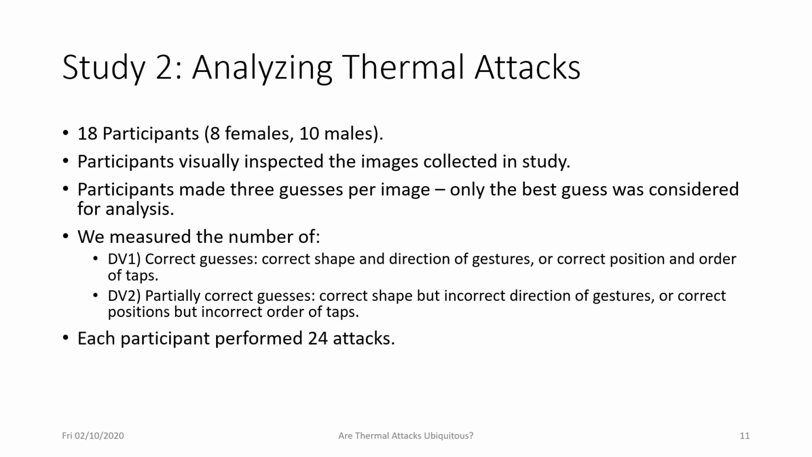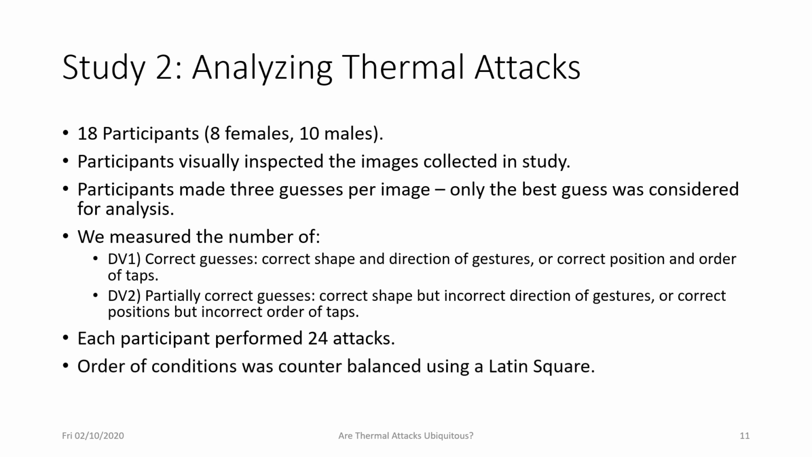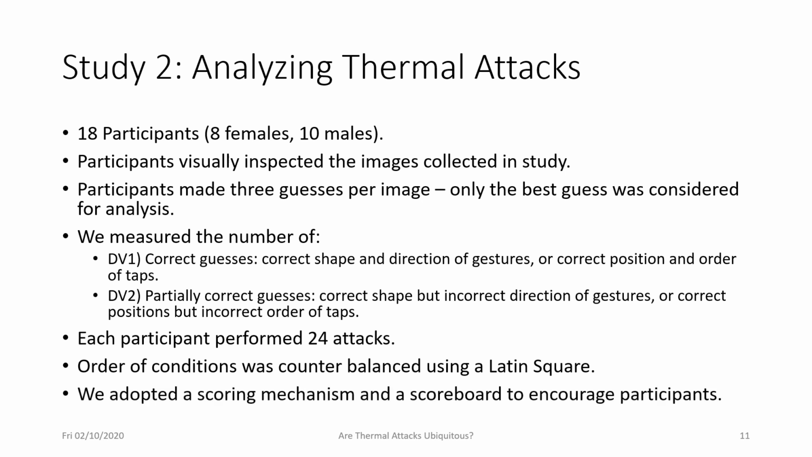Each participant performed 24 attacks. Half of them were against gesture-based passwords, and the other half were against tap-based passwords. The order of the conditions was counterbalanced using a Latin square to avoid learning effects. And we adopted a scoring mechanism and a scoreboard to encourage participants. When participants made a correct guess, they received 2 points, and when they made a partially correct guess, they got only 1 point. And we kept track of the scores to encourage people to do their best in trying to infer the passwords.